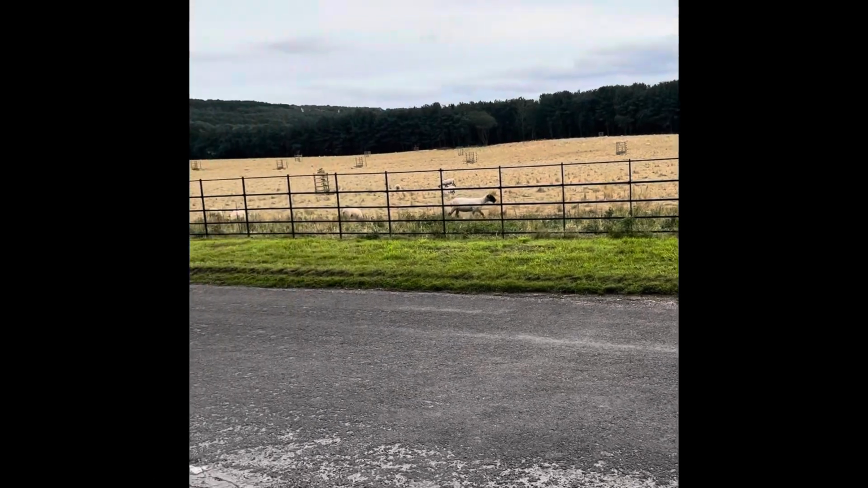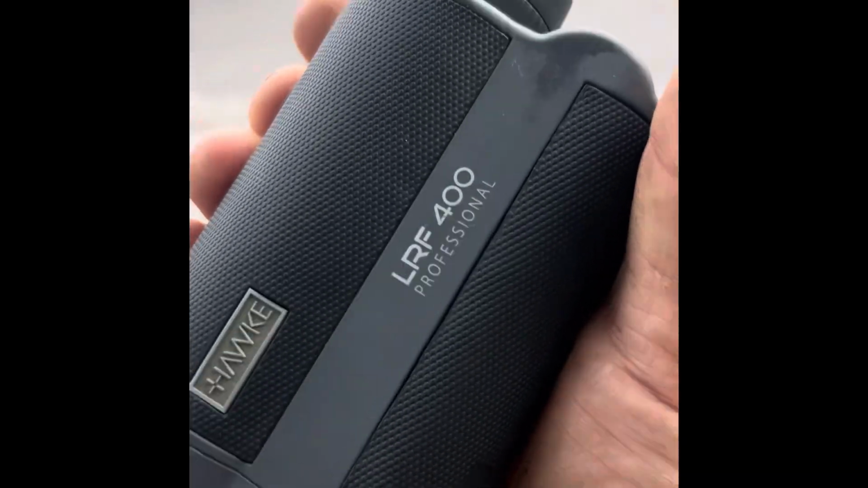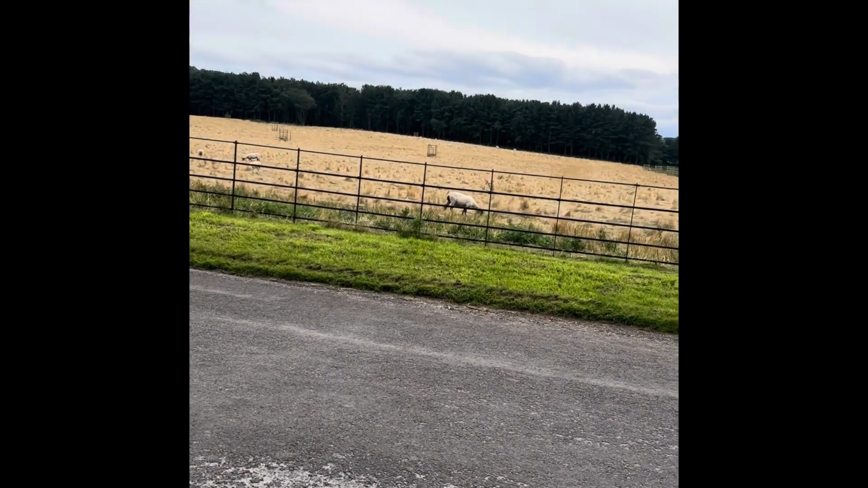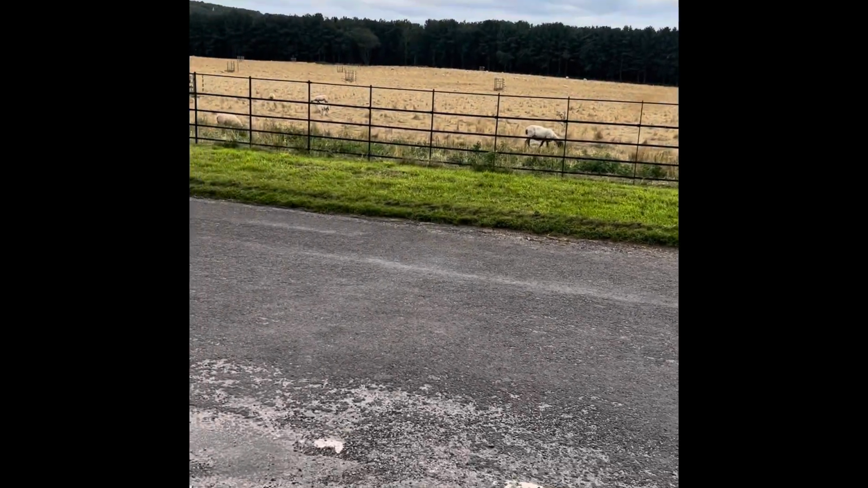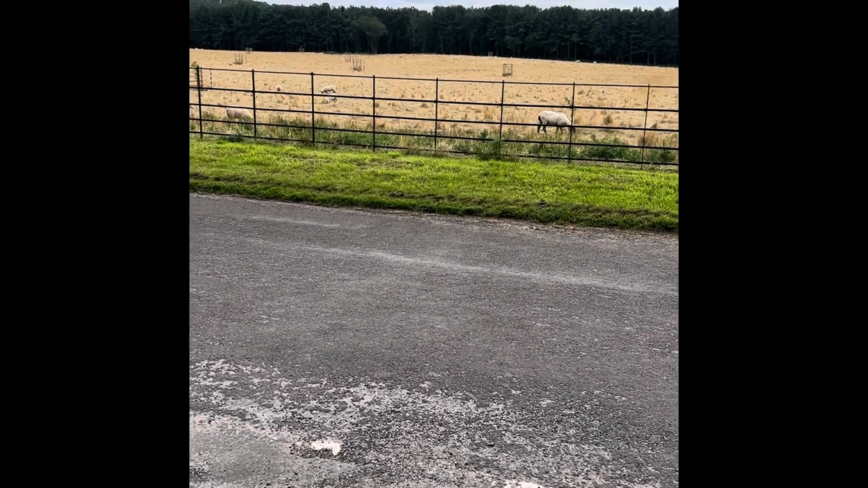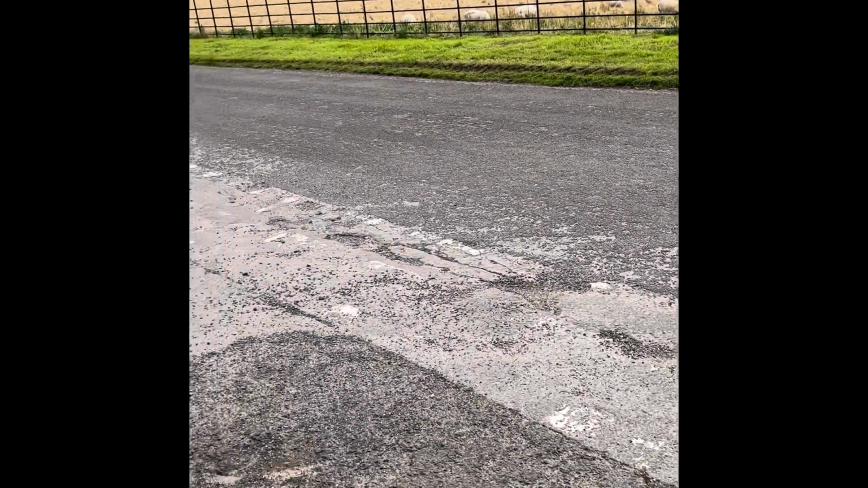Right, I'm back where I was stood the other night, but today I've got the rangefinder with me because my eyesight's really terrible for guessing ranges. So I thought I'd pop round here, have another view, and see what the actual distances of everything were. The cage over there, where I saw the rabbits, that I reckoned was about 30-odd yards away, is 72 yards.